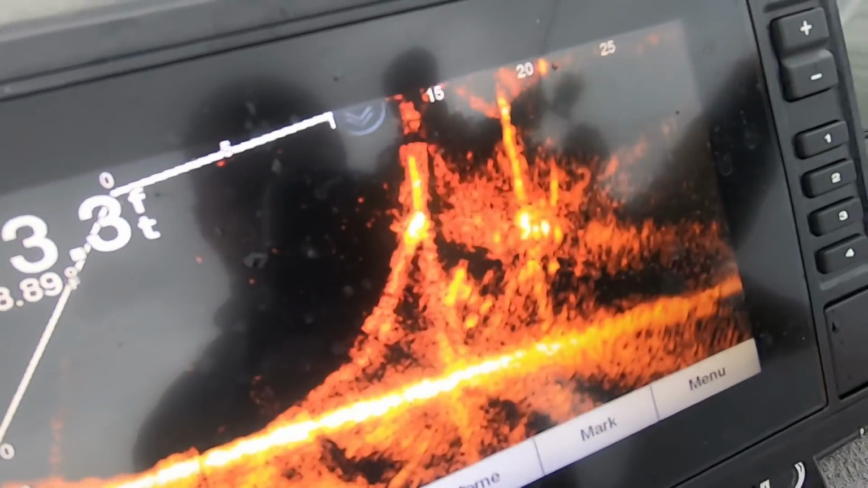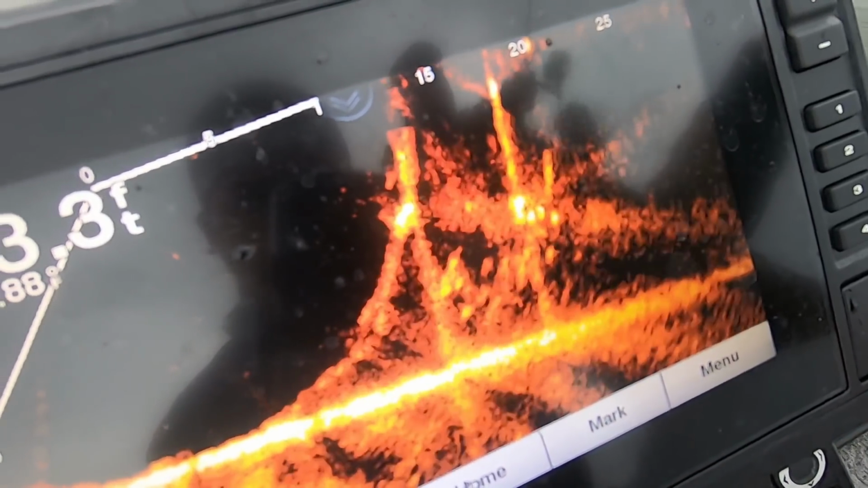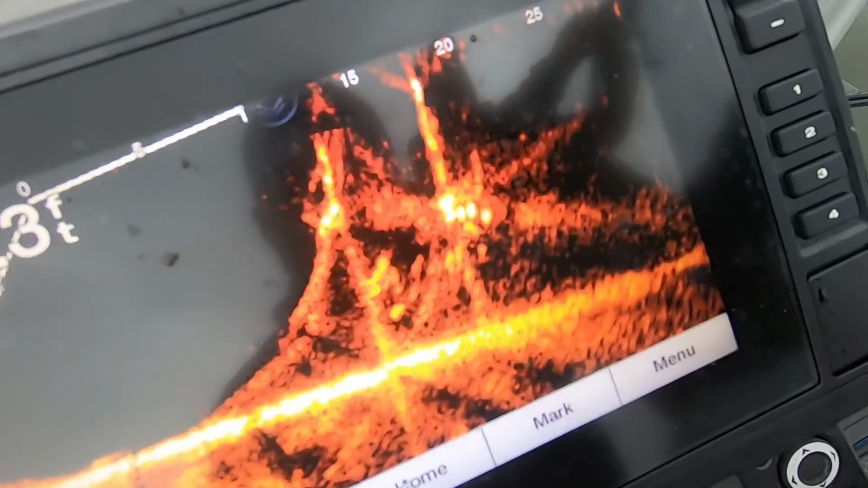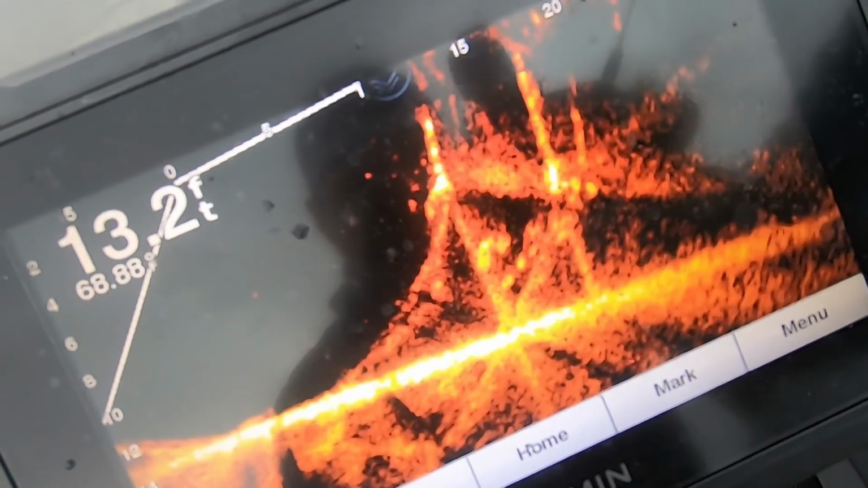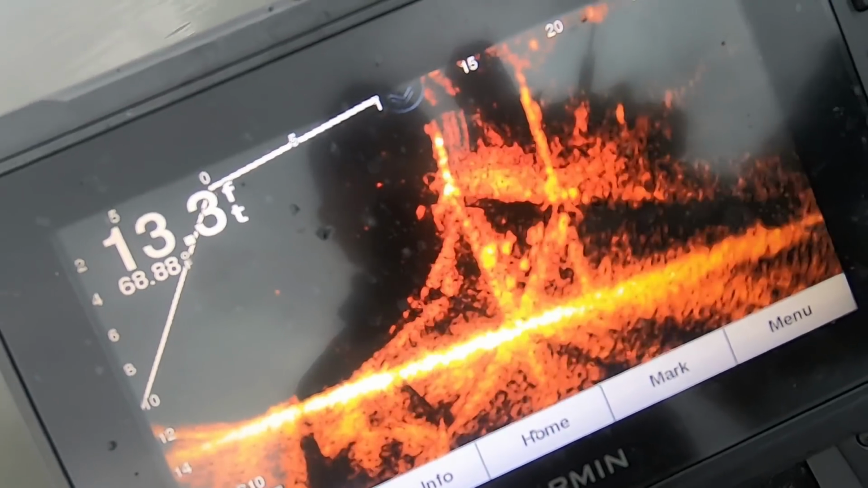I think we need to fish right here. Little dots. They're everywhere right there.